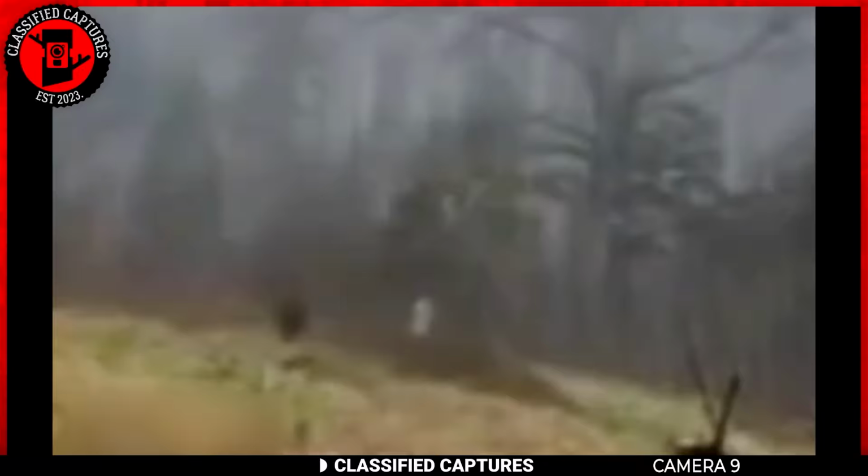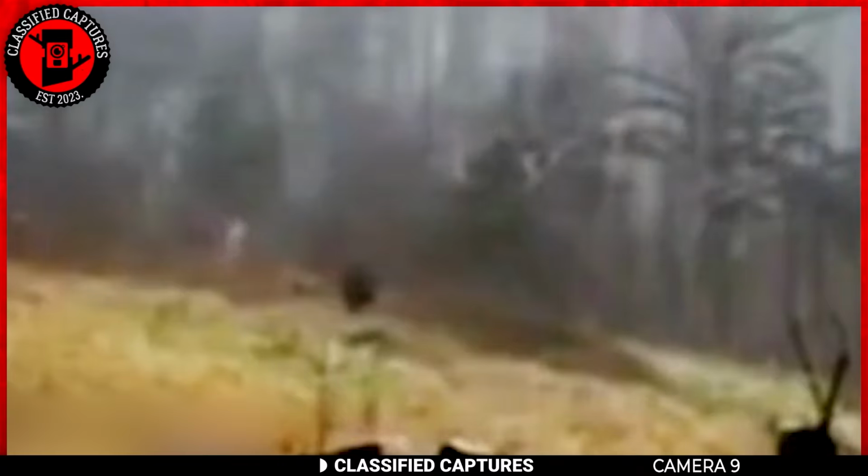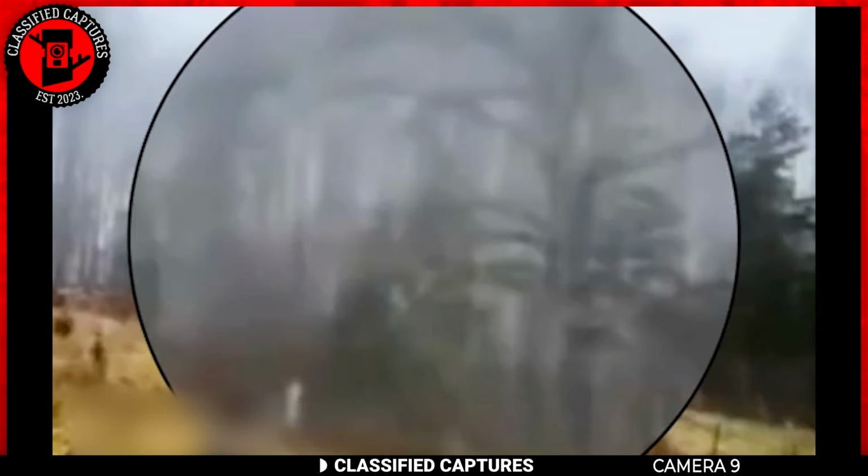This next footage doesn't have a specific location, but it allegedly came from a trail camera set up in a dense forest. Judging by the setup, it looks like a hunter had placed the camera hoping to spot some game. Instead, what the camera captured is truly bizarre.